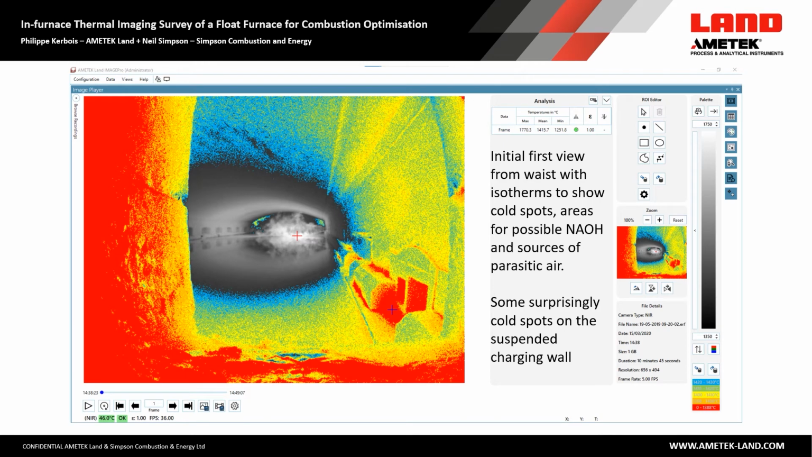Now, Philippe's already shown the initial images that were taken to make sure everything was okay with the camera setup. This was literally the first image taken from the waste peep hole. At this point, I'm using the isotherms where the red is the coldest and the blue is actually the hottest within the palette. Anything in red is below 1388, so there's a risk of sodium hydroxide condensation. We tend to see where all the possible sources of parasitic air are at this point. The thing that really did surprise me was how cold the charging wall is. That wasn't something I was expecting to see.